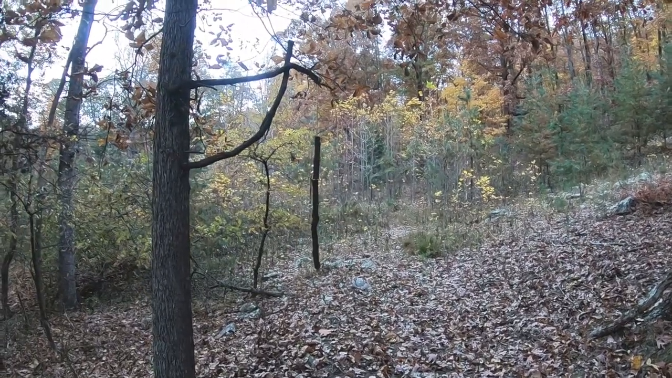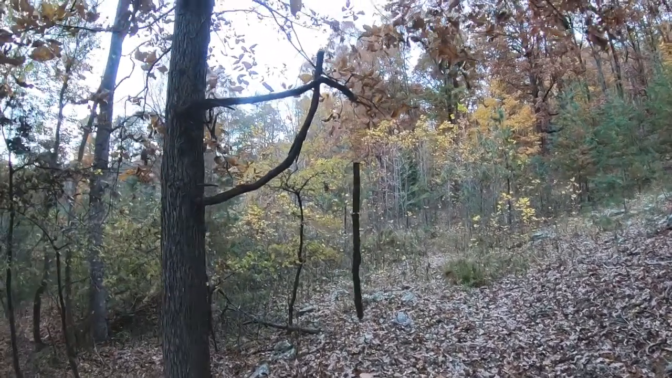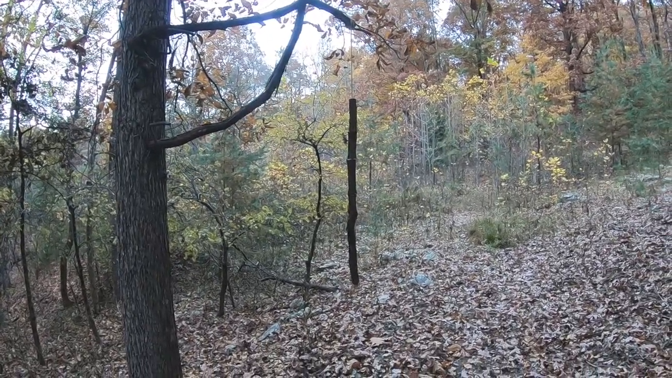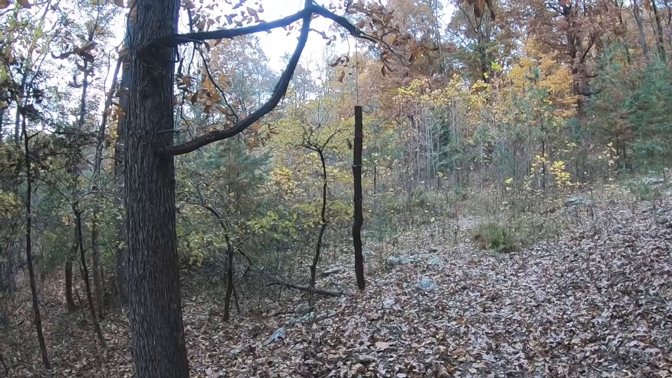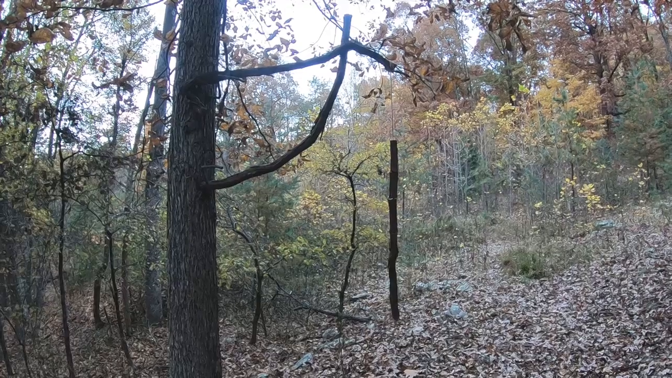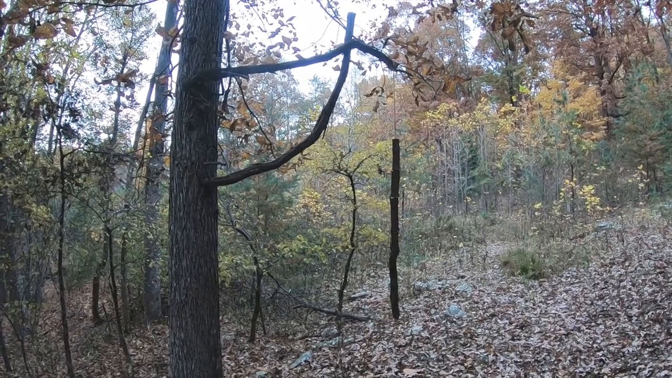And this year I've got a mock scrape set up, just using vines to kind of prop it up and do a vertical lick branch. I came in here just a little bit ago and a bear done tore it down. So I got it put back up and I'm getting ready to re-lure it, and if I can just keep the bears off of it, then it should be really good for getting some good stuff this year.